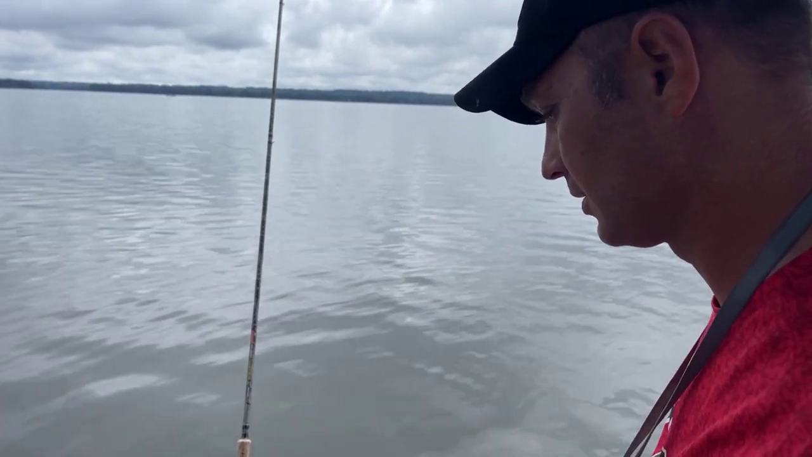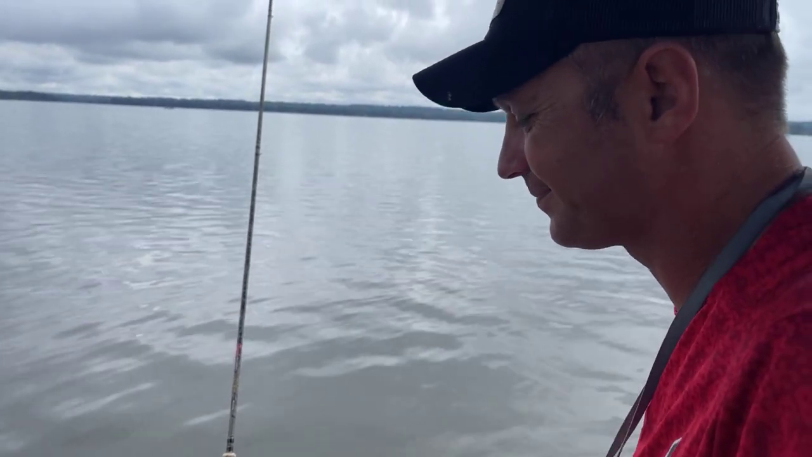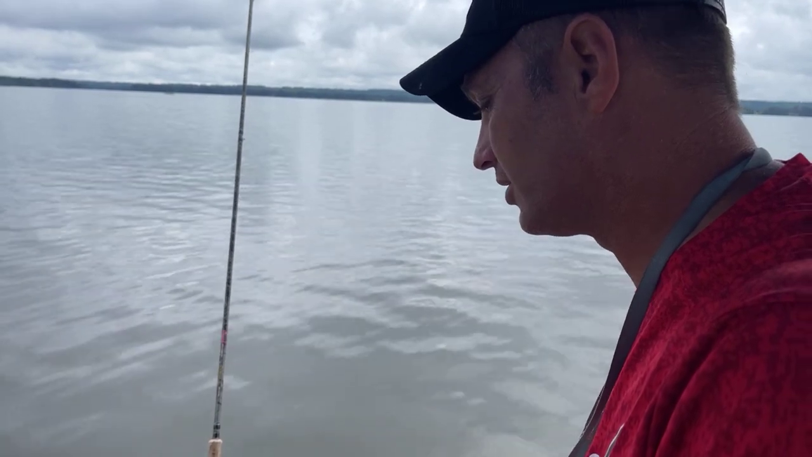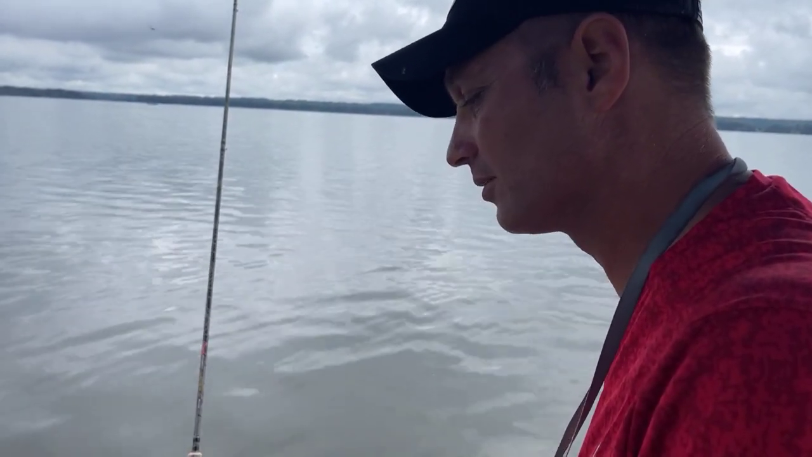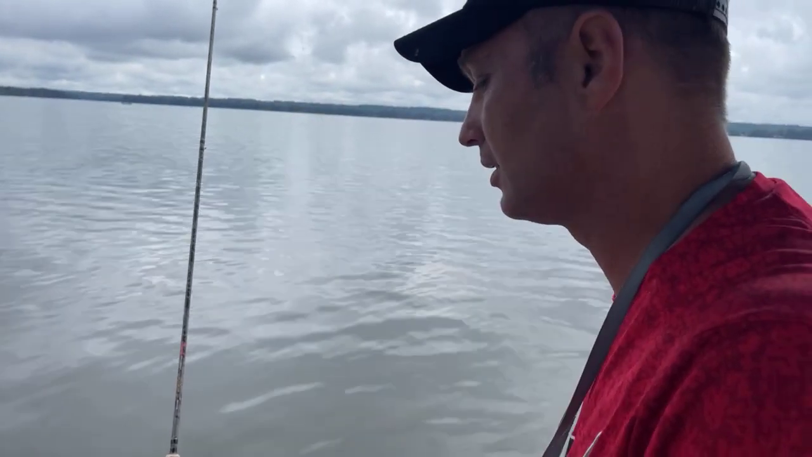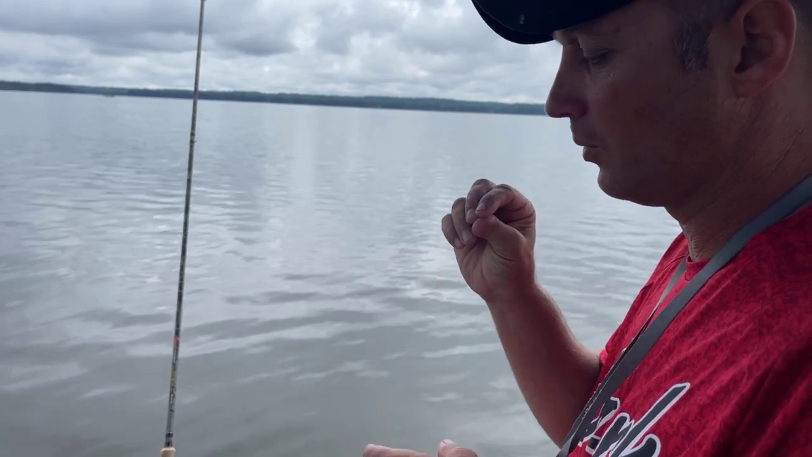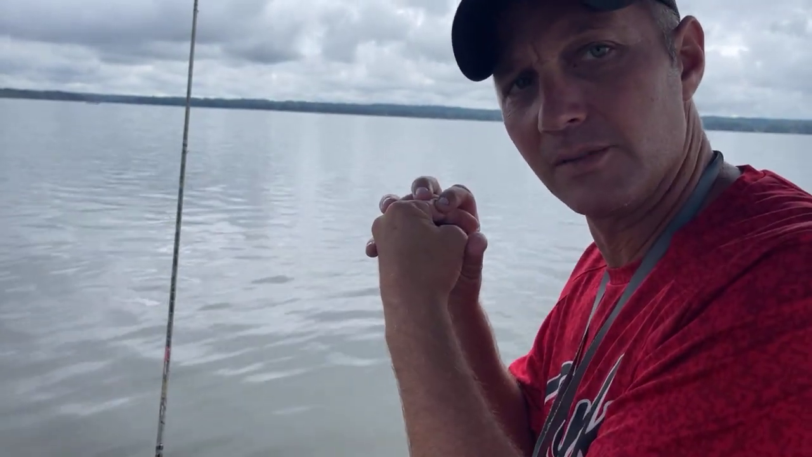Steven asked, would a nibble help them hold on to the bait? Honestly, I doubt it. It's just the mood they're in. When a crappie bites, it opens its mouth and makes a suction and brings the bait in.